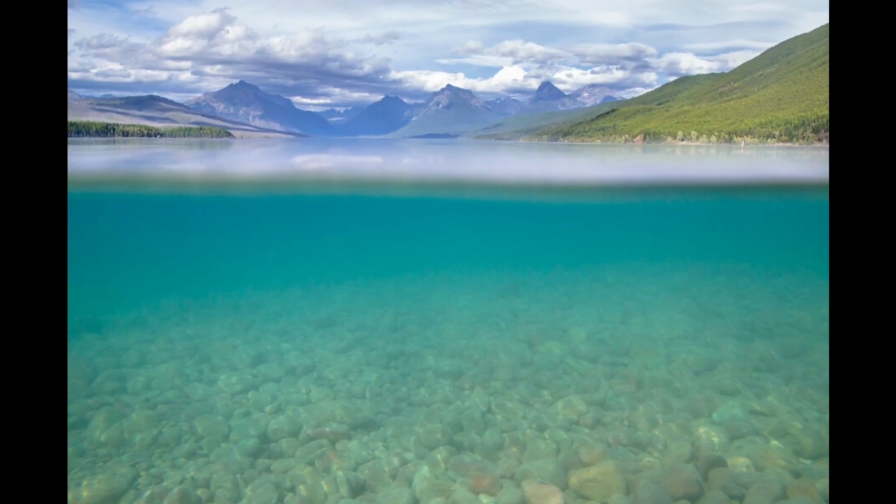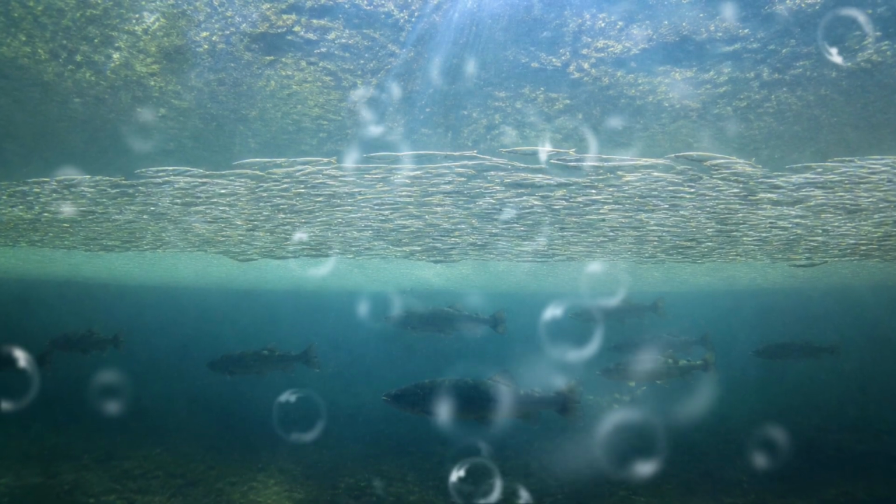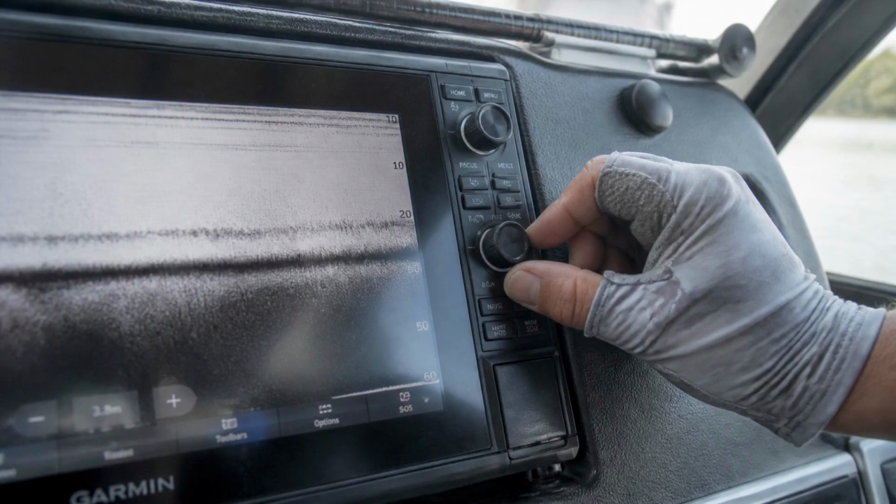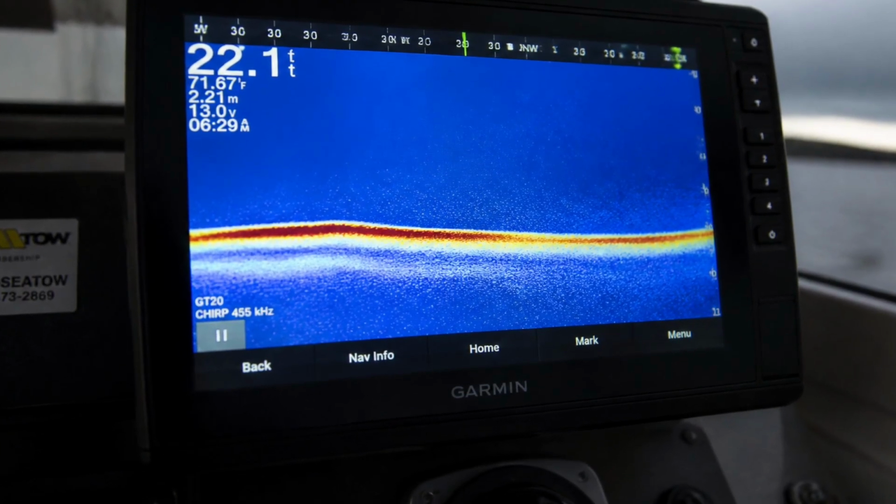It's the thermocline, the layer where the water temperature breaks hard. And in summer, the bait and the fish stack right along it. Crank your sensitivity, and it'll show itself. And while you're reading the water column, read the bottom too.